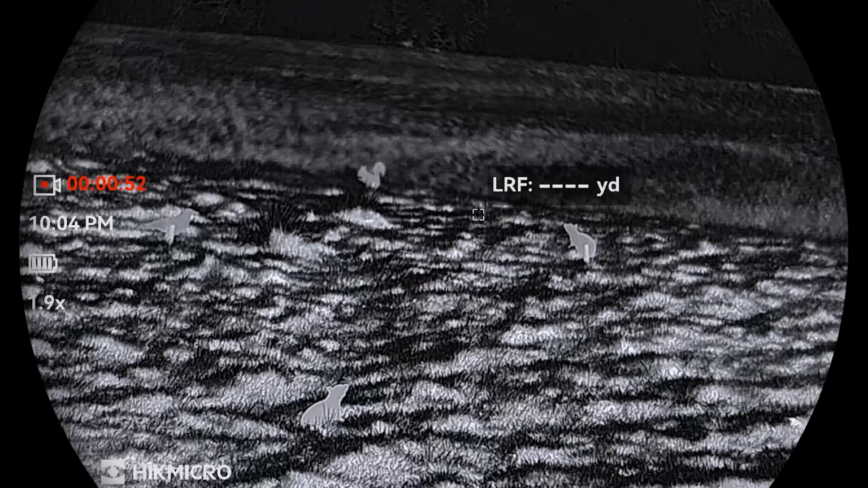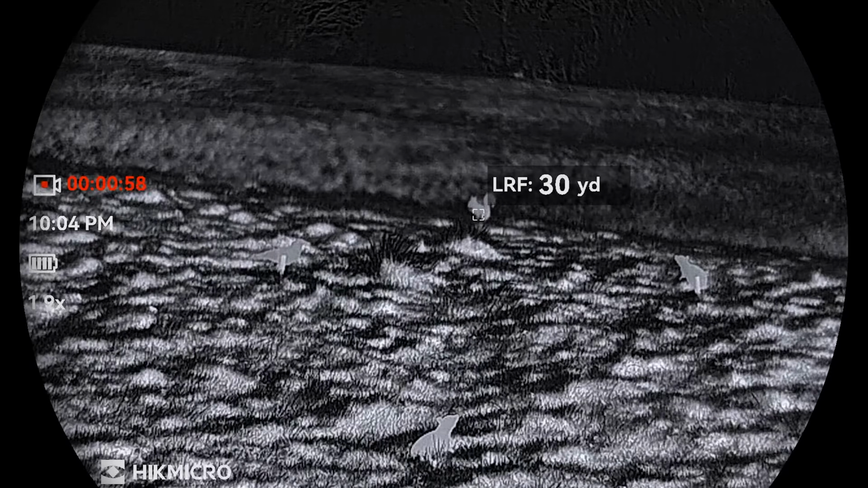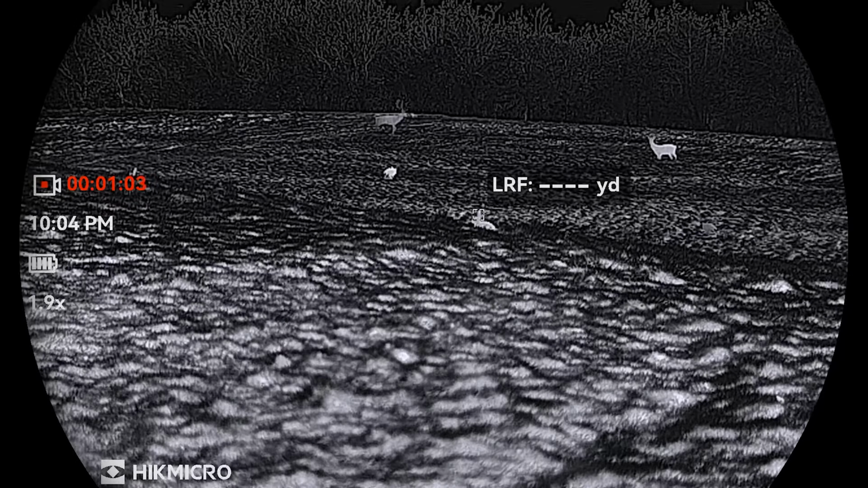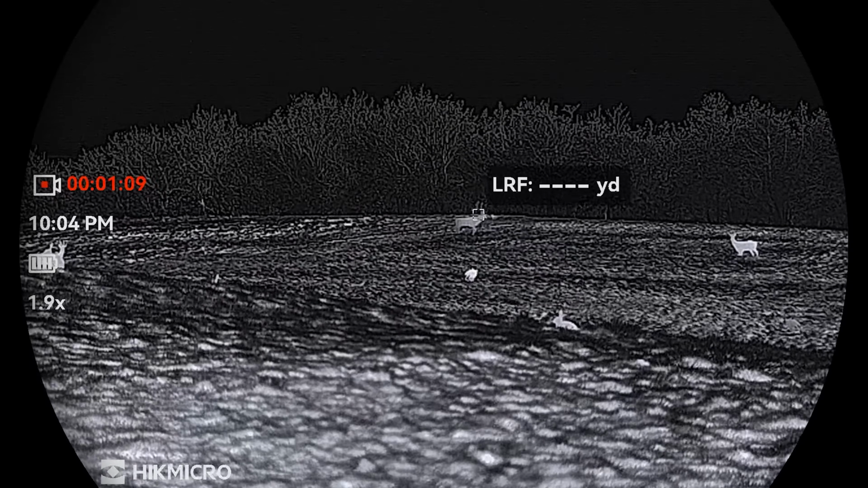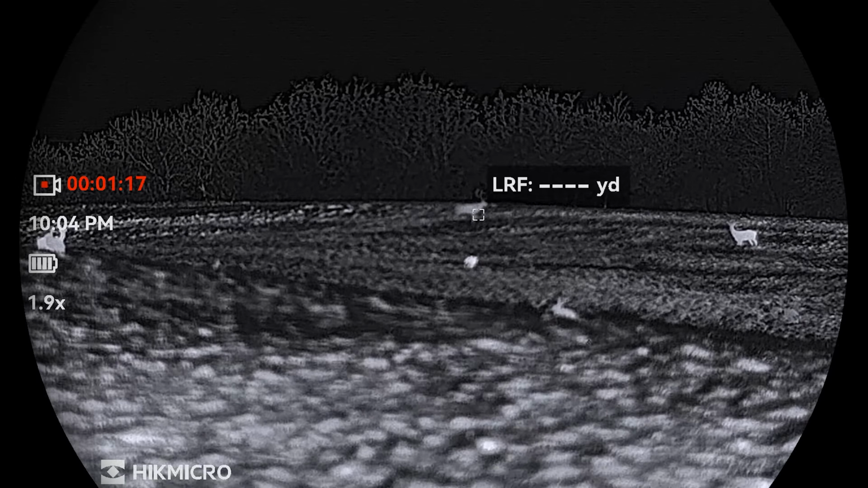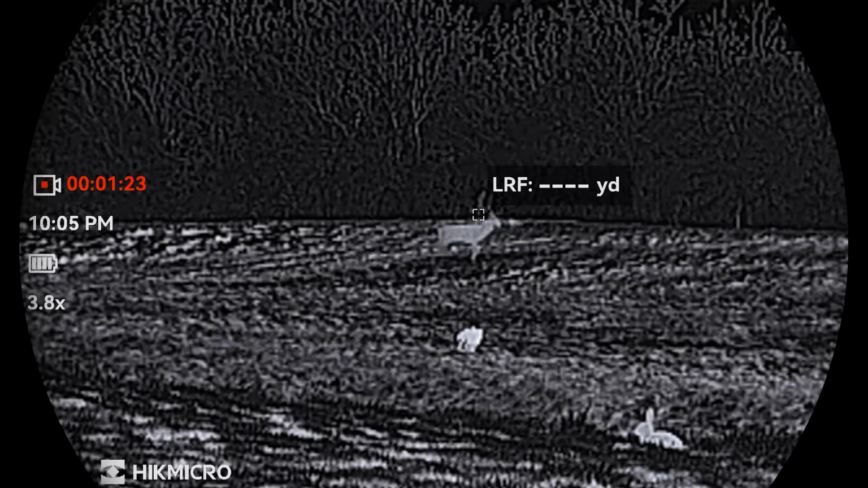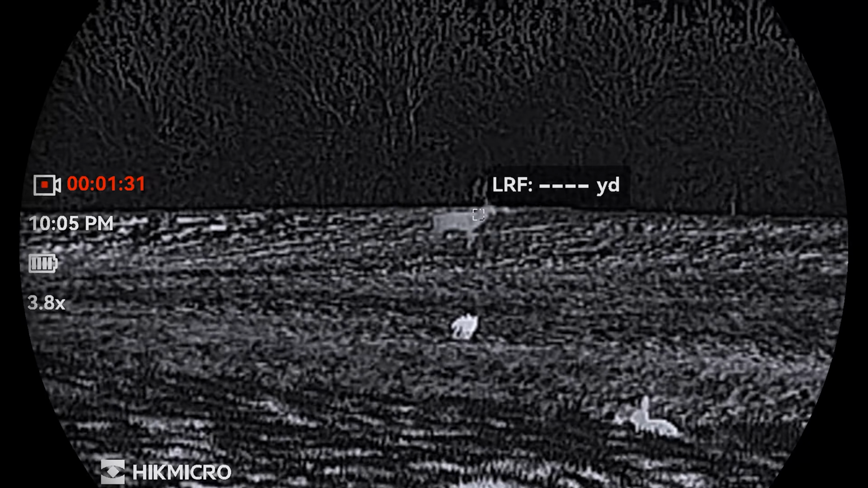As you see, nice wide field of view there. We've got our squirrel a little bit further afield there, 30 yards away. Can I just pan over to the left? So again, dead quick to get that in focus. Real easy, not struggling or fighting controls. 150 odd yards or so away there. Getting focused. Going to zoom in just a little bit. And yeah, clearly identifiably a fallow buck there.